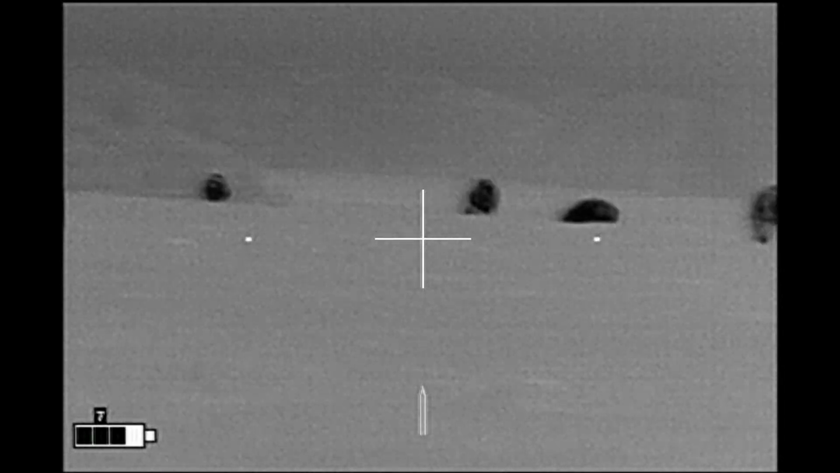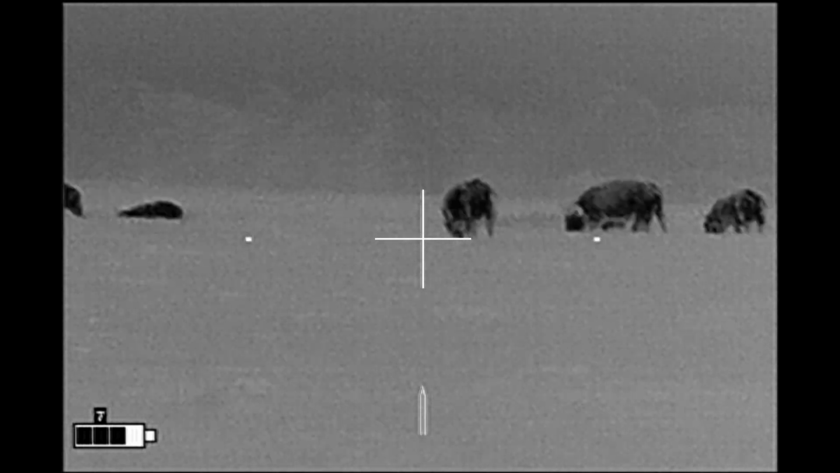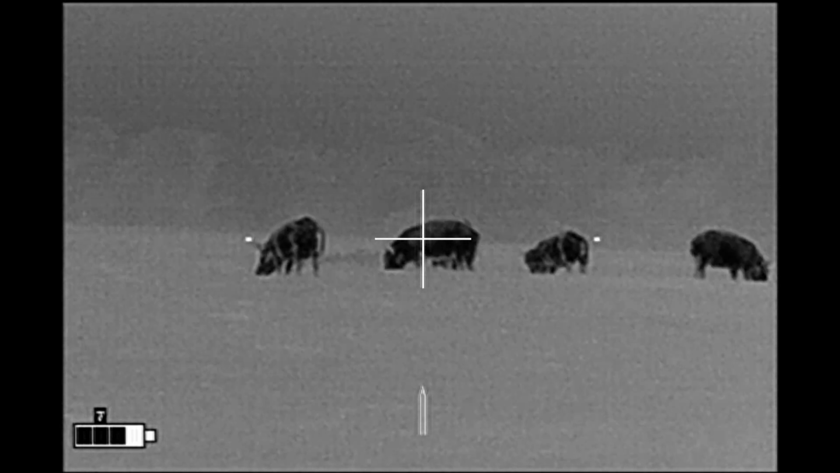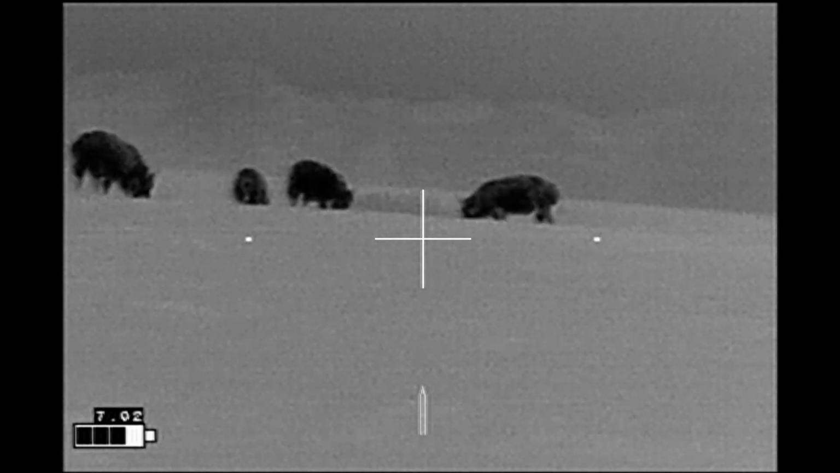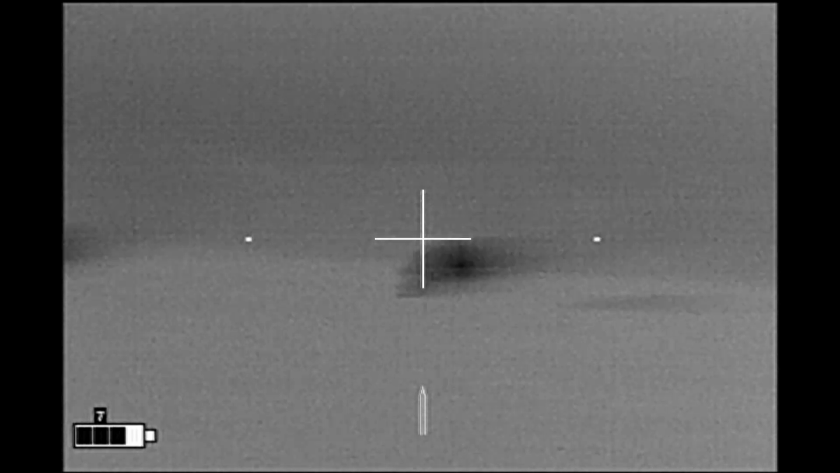And as I'm scanning, I've taken notice of the fact that several of the hogs are heading down towards the creek area and are now out of my line of sight. So I'm losing targets at a fairly quick rate. So here I moved up to my final shooting position. And at this point I'm trying to identify males from females.